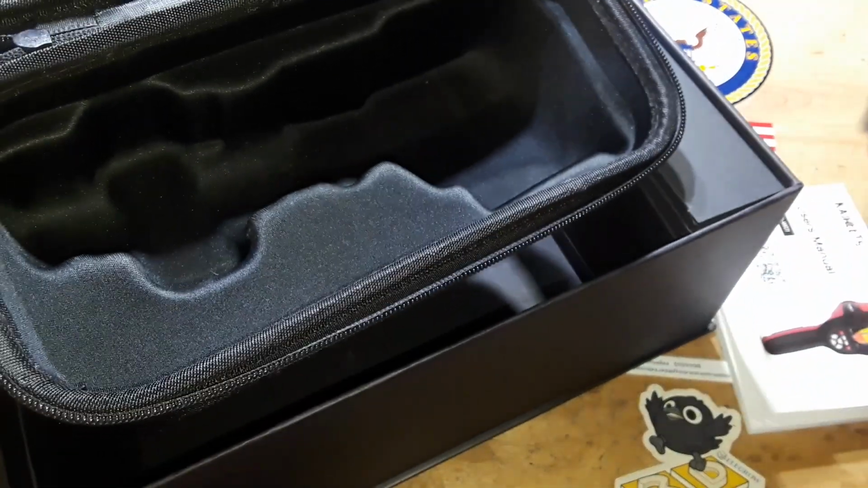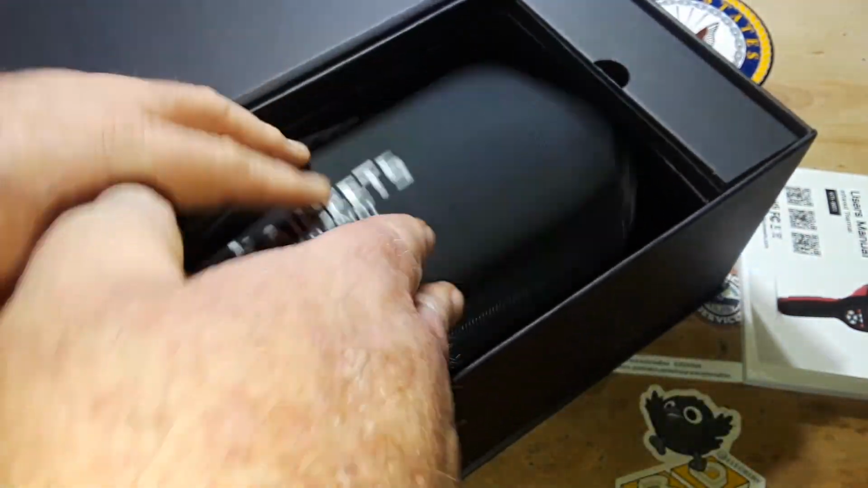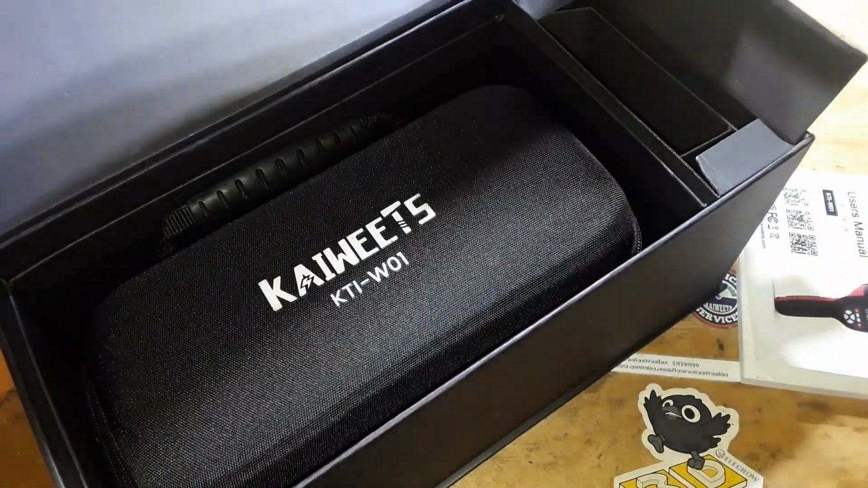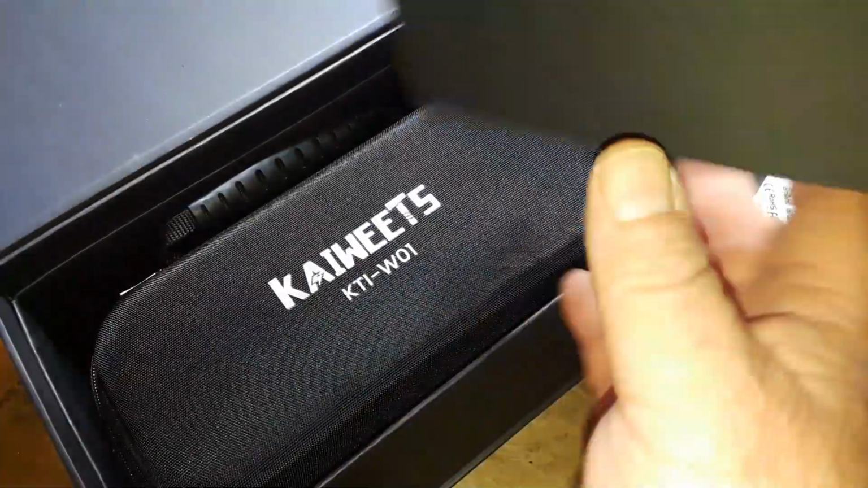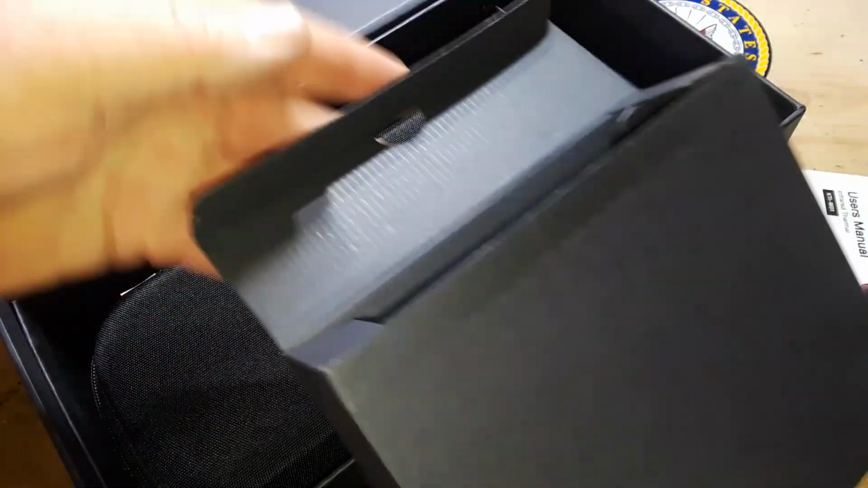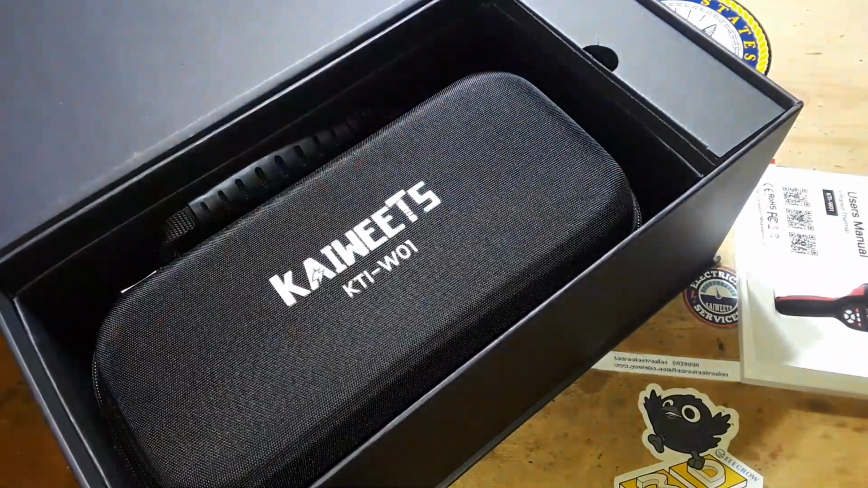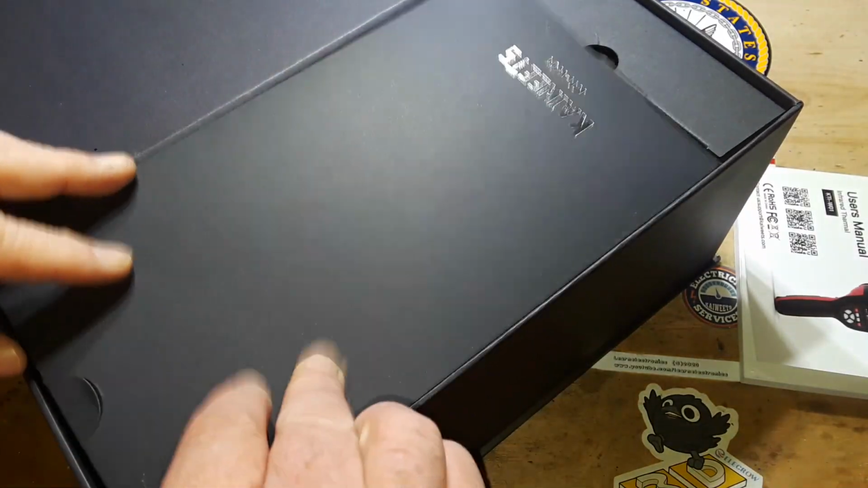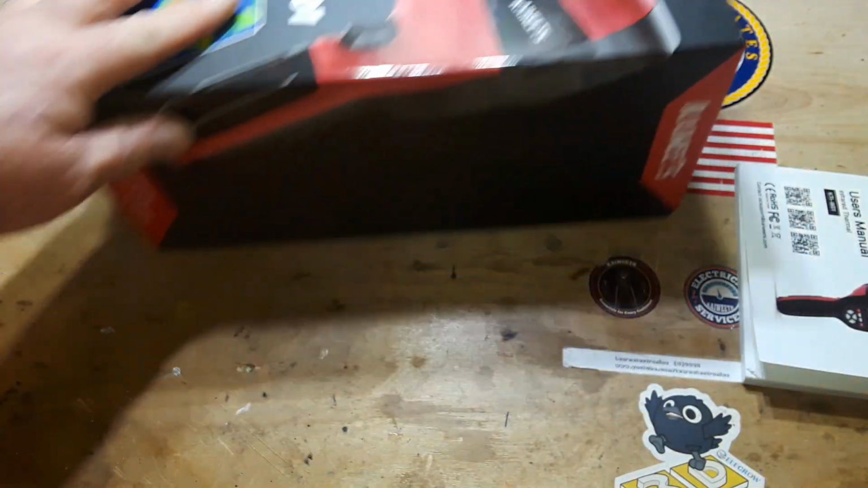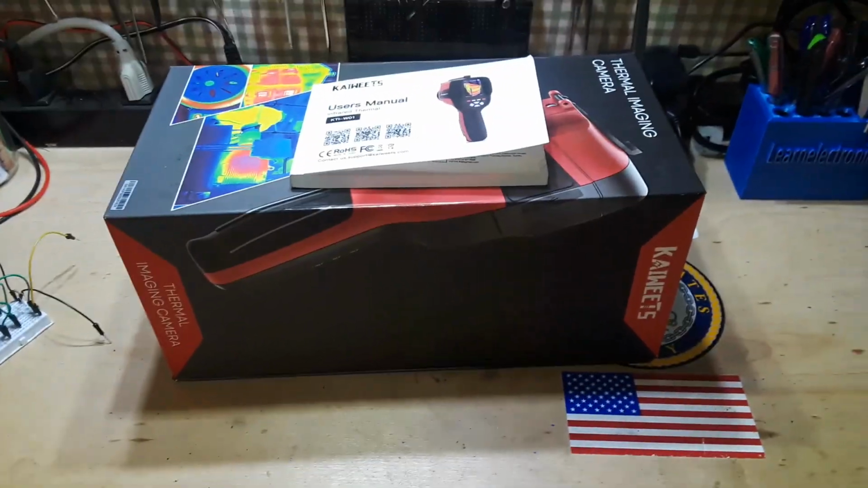Comes with a nice hard form-fitting carry case to keep your quality, expensive tool from getting banged around too much. And over here we get a USB charger and a USB cable. Like I said, just really nice packaging. And you know what? If I'm going to spend $300 on a tool, it better come in nice packaging. I don't want it in a gray plastic bag.